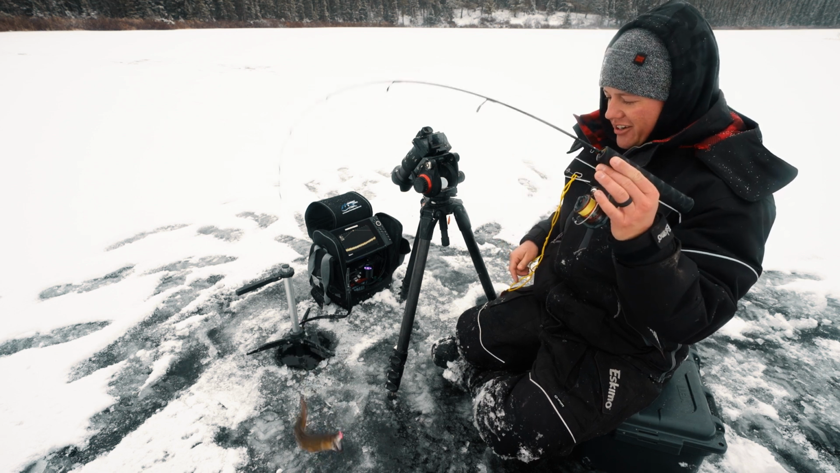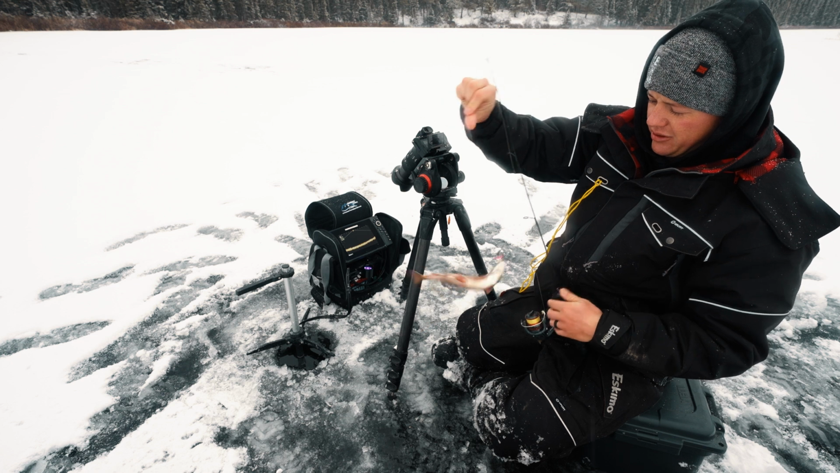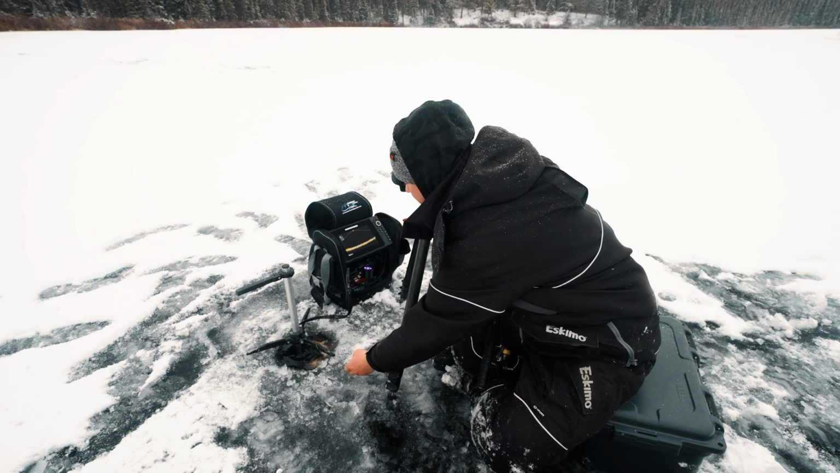That fish was just on it all of a sudden. That was super cool. Cute little brook trout. There you go. Baby trout. Hi, little guy.